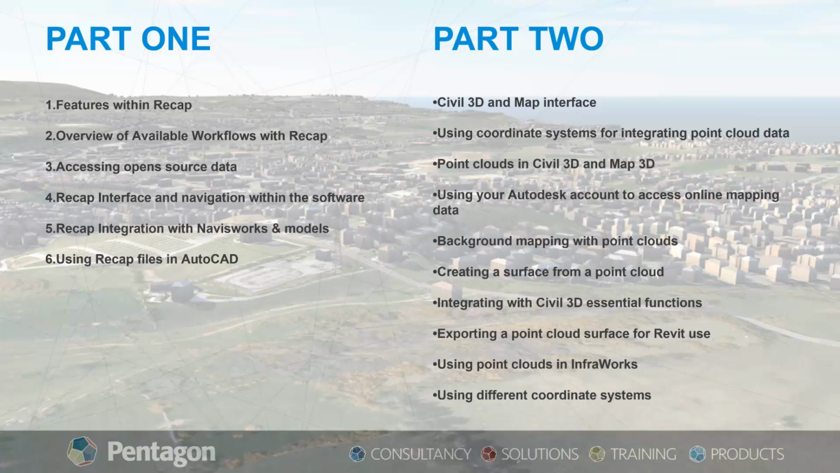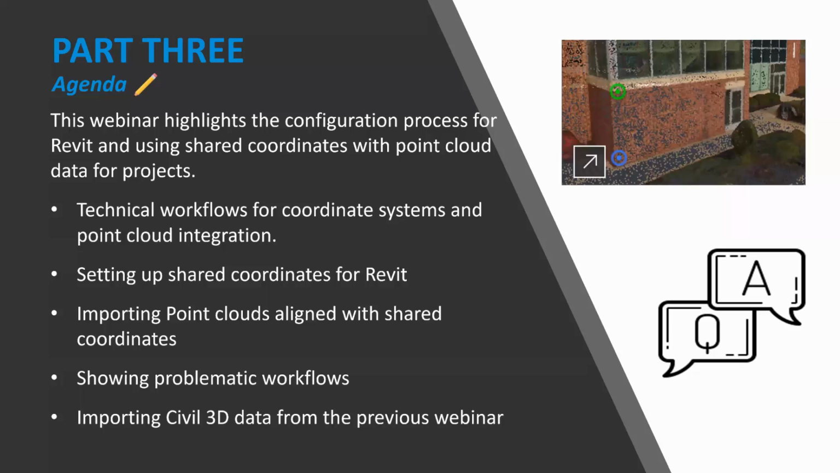And finally then today, so part 3, what we'll be wrapping the series up with, again, a little bit more in depth than before. So today's webinar will highlight the configuration process for Revit and using shared coordinates with point cloud data for projects. Having the correct setup for project delivery is key across multiple platforms. So today Ashton will show the technical workflows for coordinate systems and point cloud integration.